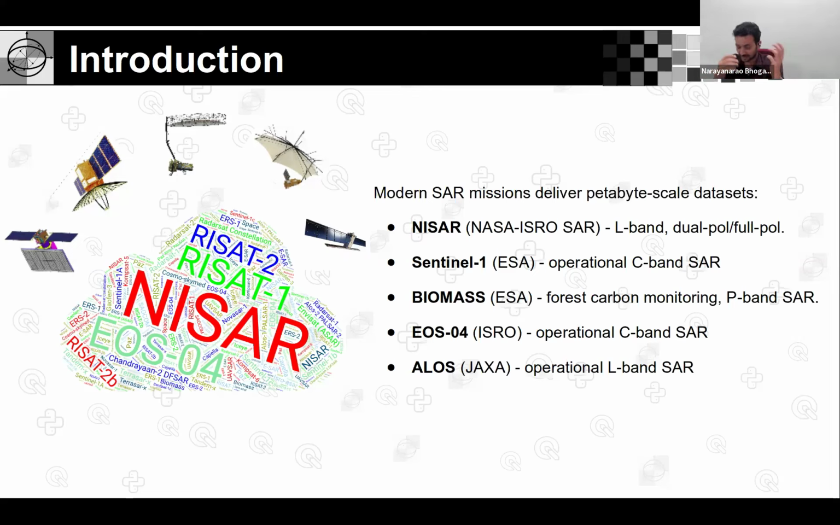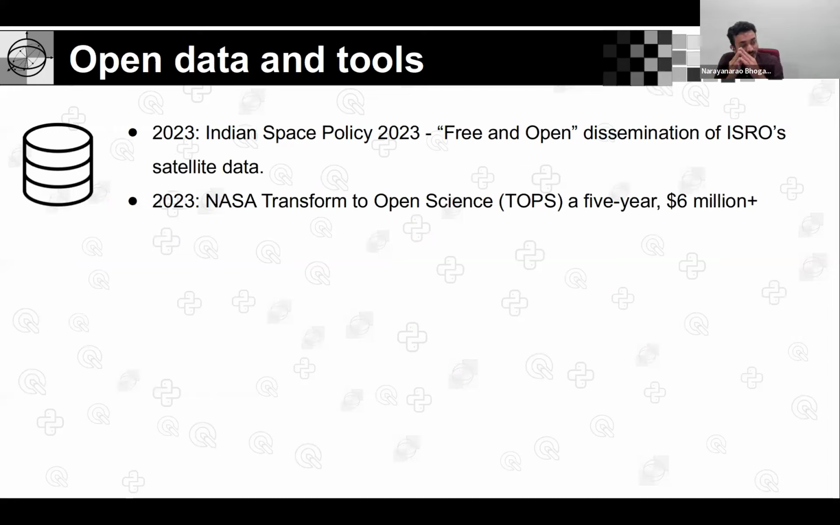Synthetic aperture radar data is available, but on the other hand, we need tools or processes to handle or make sense of the data. So we are actually way behind, or underutilizing these datasets in the sense of earth science datasets. So let's take a look at the open data policies.